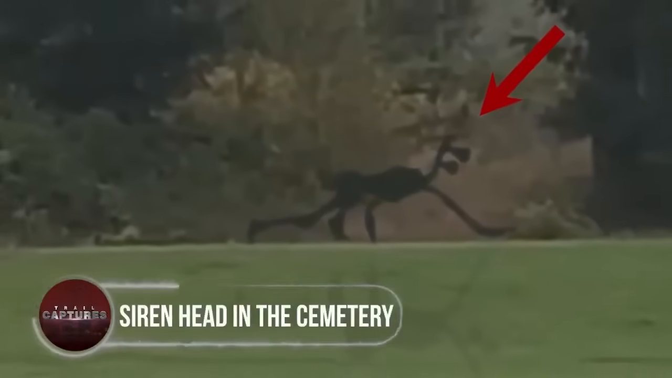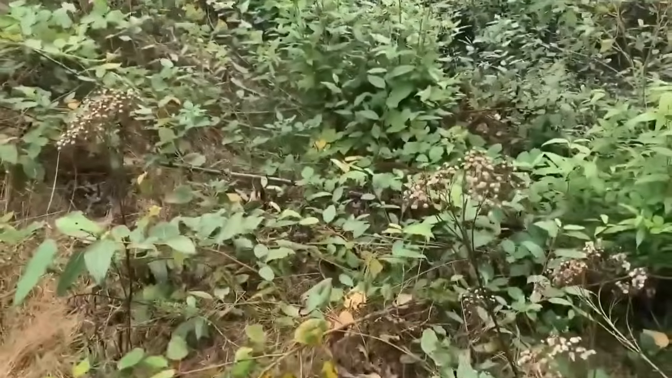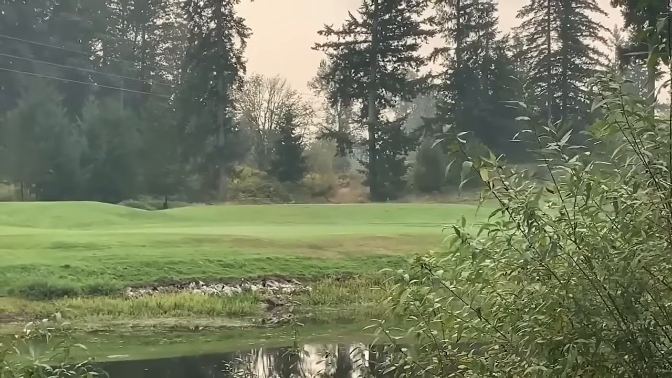Siren Head in the cemetery. Alright, let's break this down. This guy was out filming nature, enjoying the peaceful scenery, but suddenly he heard some strange and loud noises. It wasn't Godzilla, don't worry, but something else caught his attention.